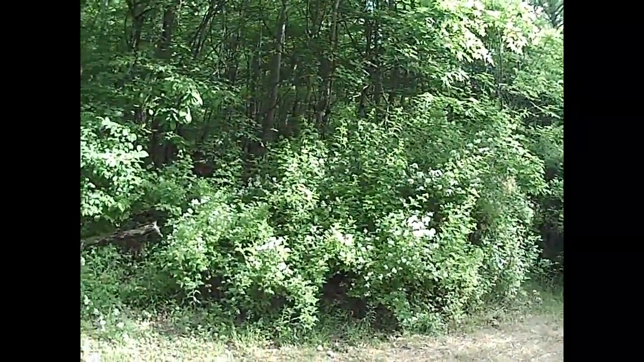My allergies are at an all-time high. Some of it's because everything's just so dusty from the drought, but a lot of it's still a lot of pollen in the air. You can see right there's multiflora rose. Oh yeah, it smells beautiful, but it does a number on me.